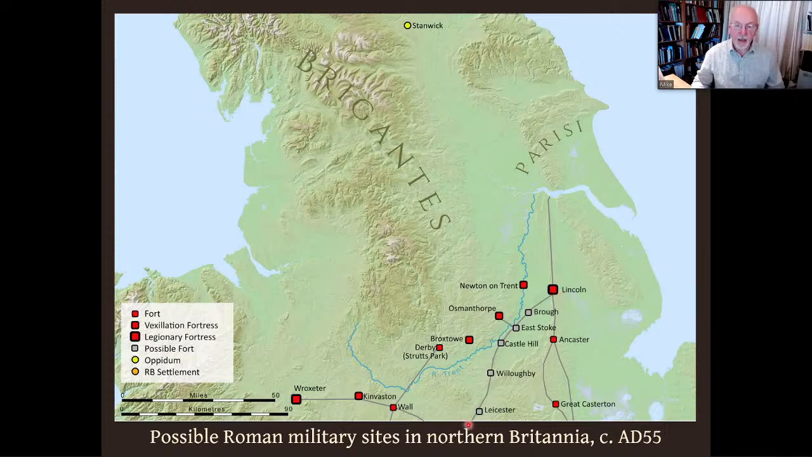You'll note there's a line of sites along the Fosse Way marked in grey. The reason for that is they were all later settlements for which have been claimed Roman military origins. Actually, the only one that's got any firm evidence for it is East Stoke, or Ad Pontum, to give it its Roman name.